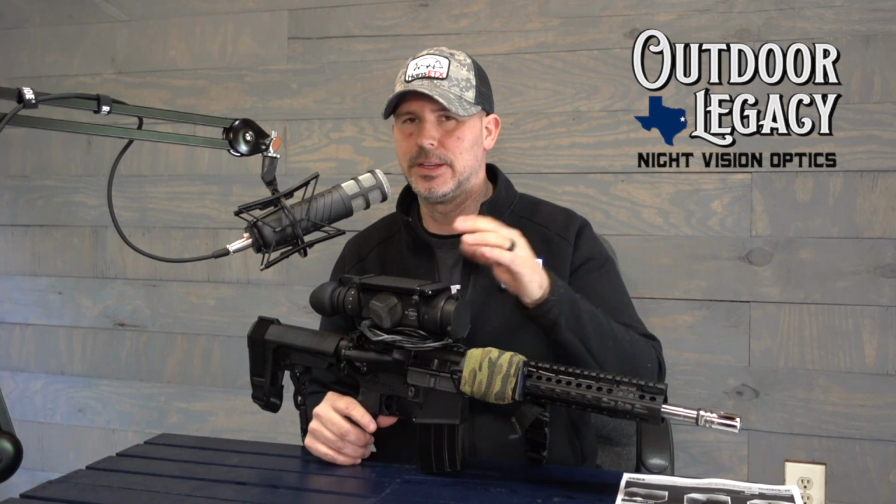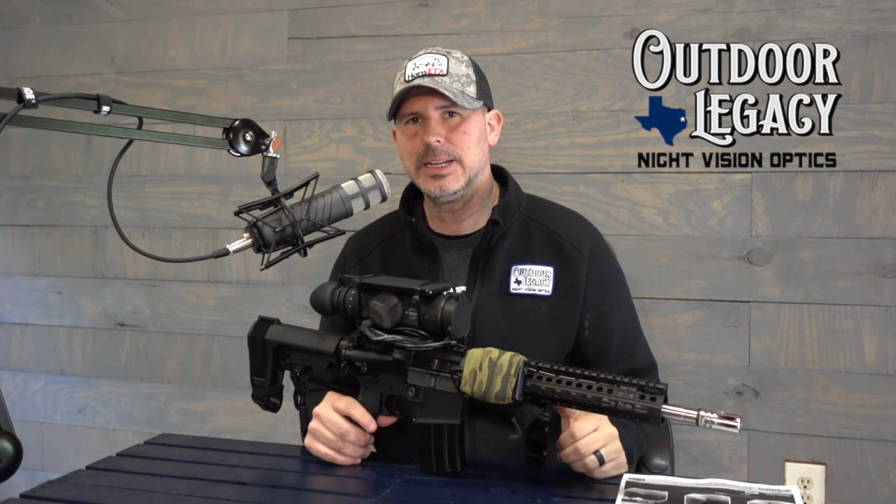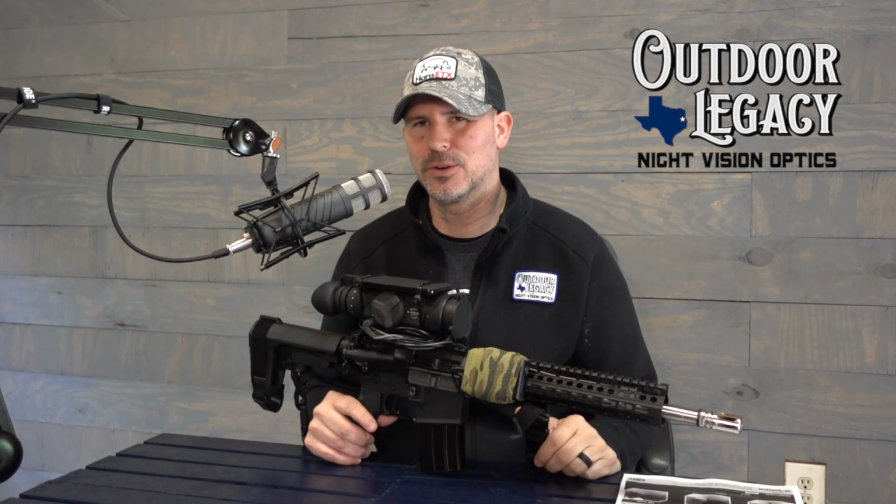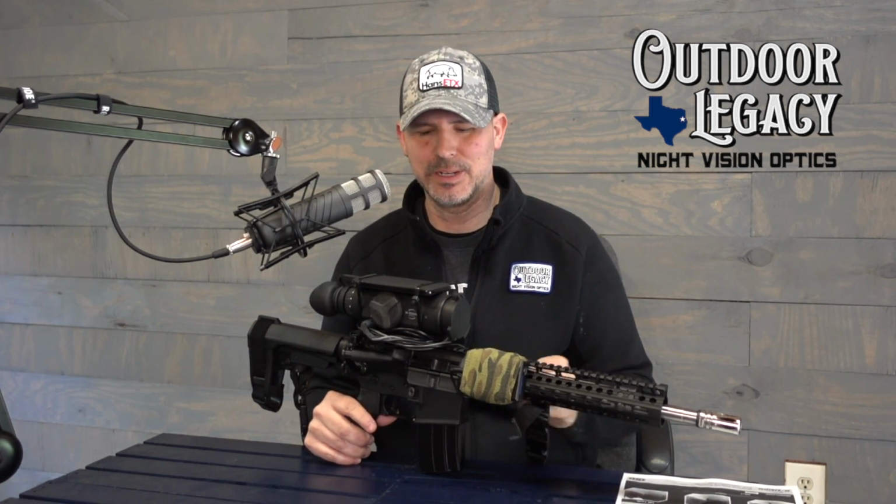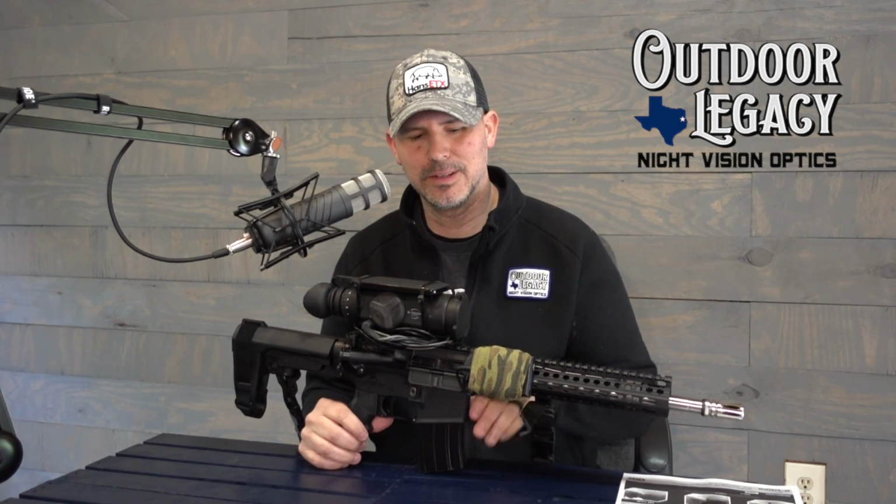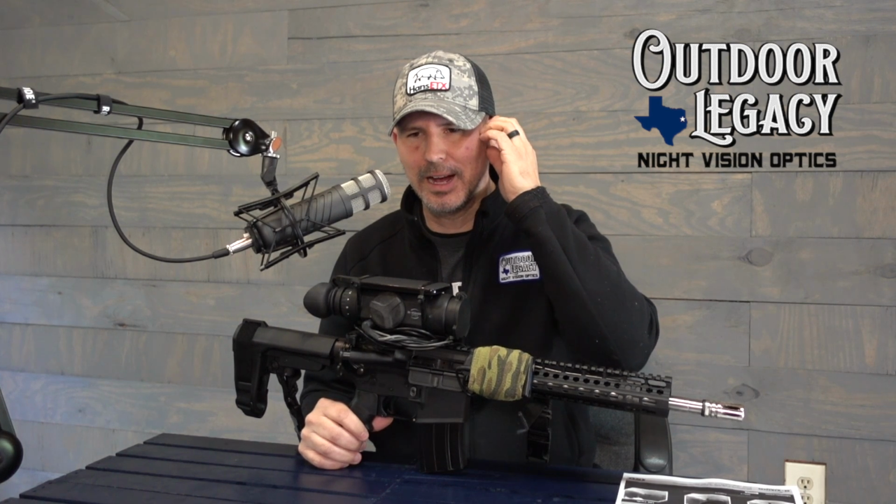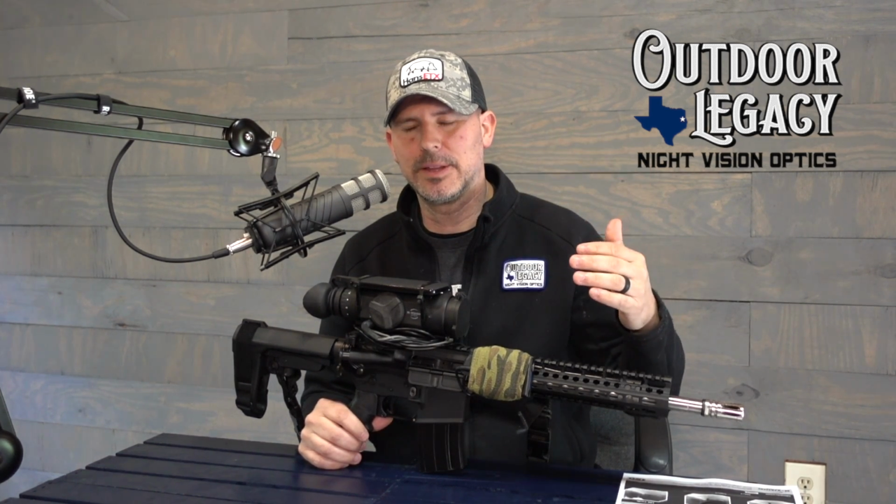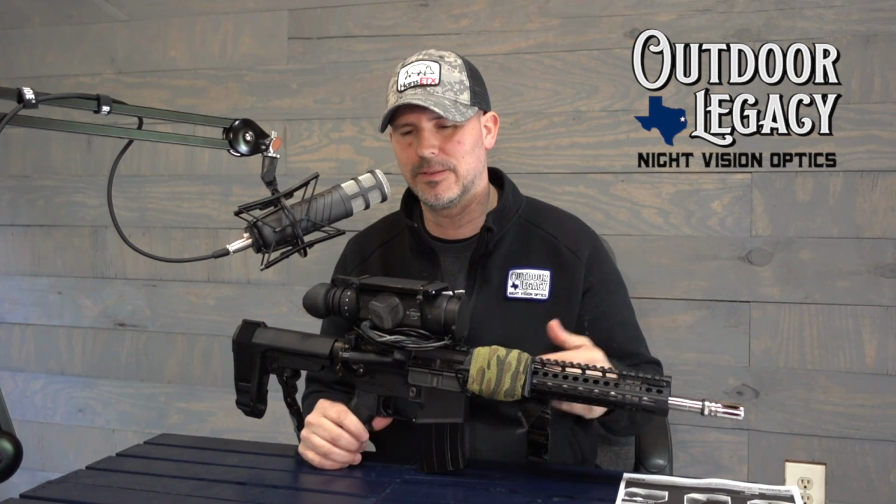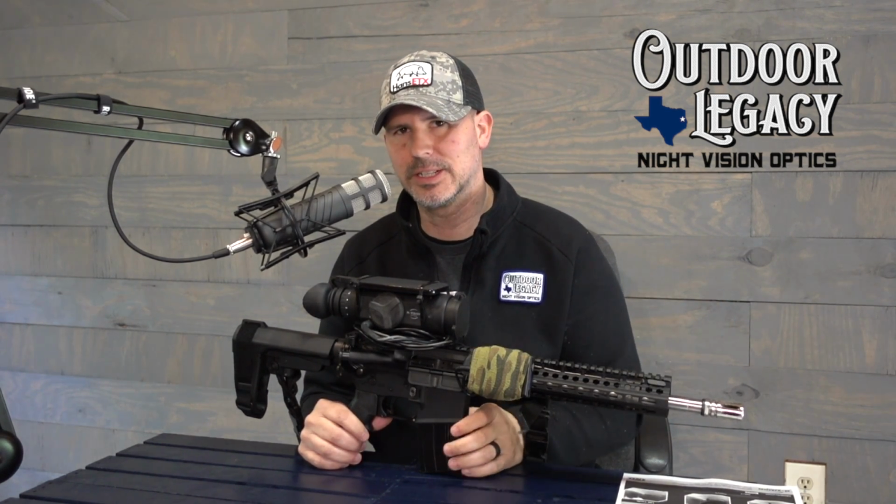The negatives: any scope that doesn't include internal video recording, to me, is a negative, because you look at what I have to do to mount on it just to get video, the MDVR and the battery packs. It's something we've heard about; the BAE cores from Trijicon are the same way. They do not have an internal video recorder. The Envision is the same.